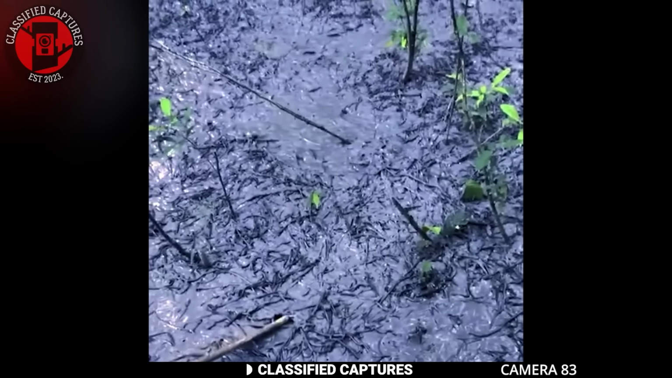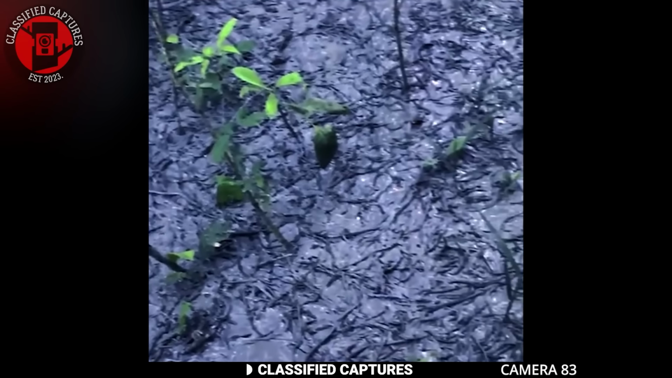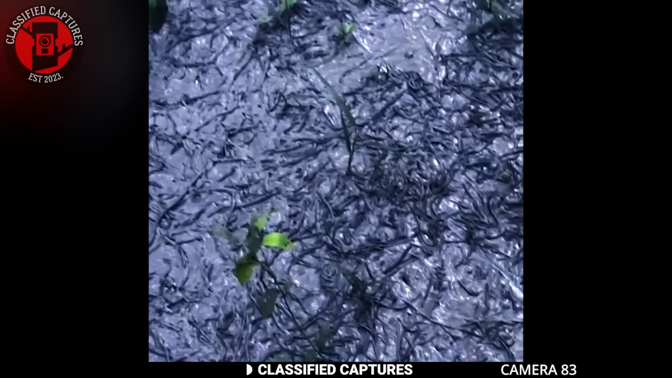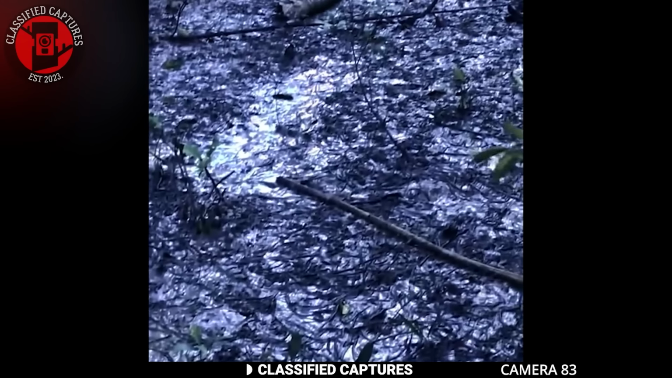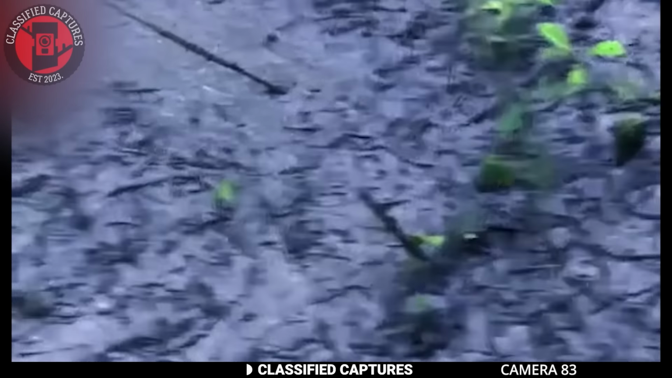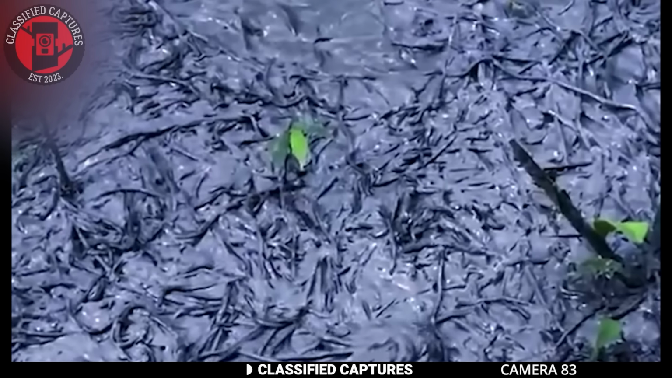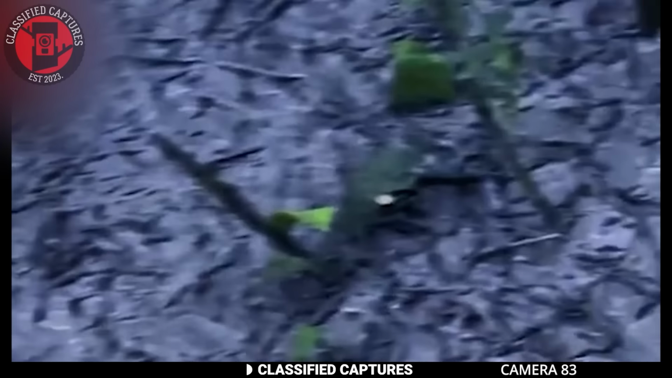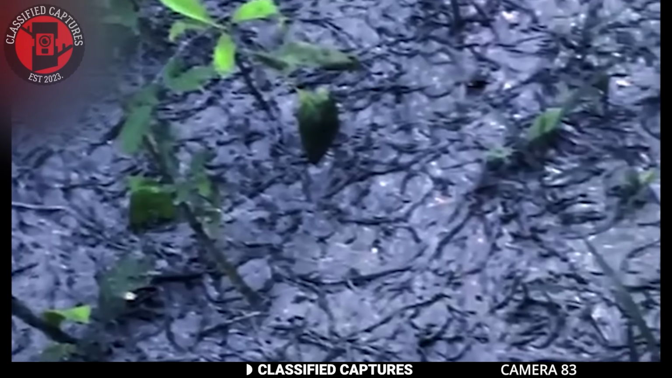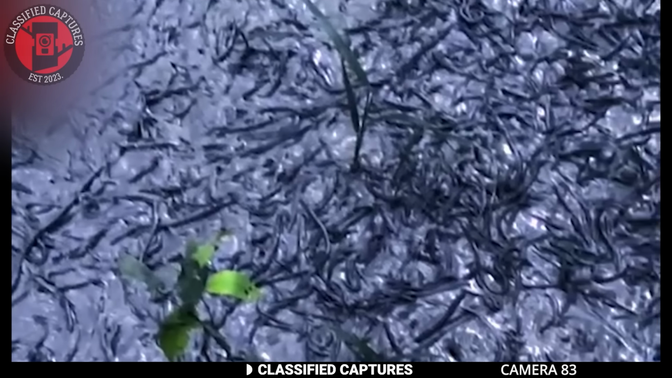This next footage was taken after a heavy rainfall, and it's got everyone talking. A man was checking on his farm, wading through the muddy ground covered with plants and roots, when something unusual caught his attention. He used a stick to tap the roots, and suddenly they moved. Did you catch that? The roots actually shifted as if they were alive.